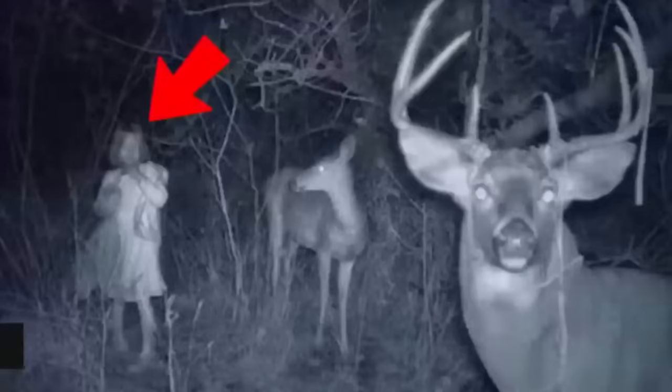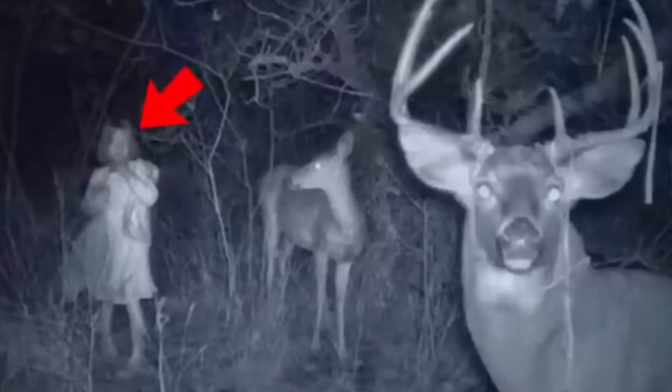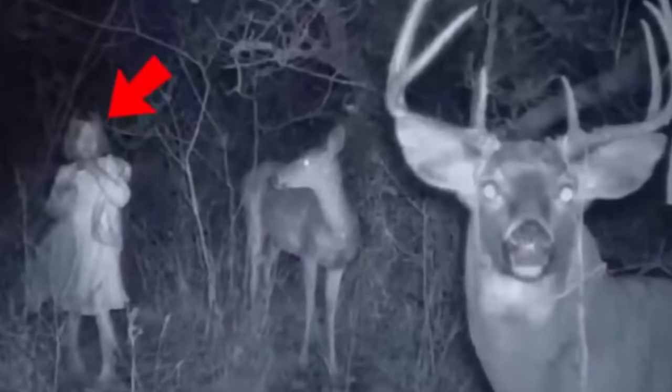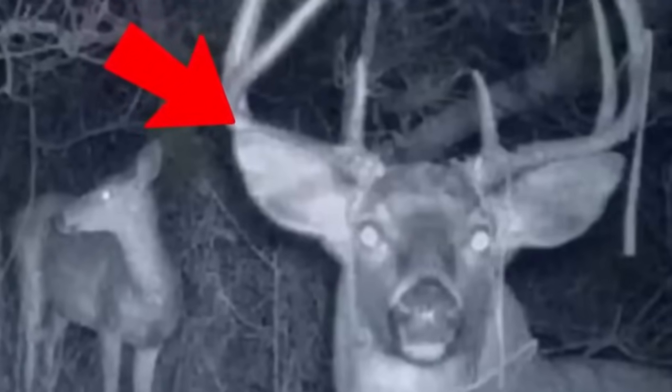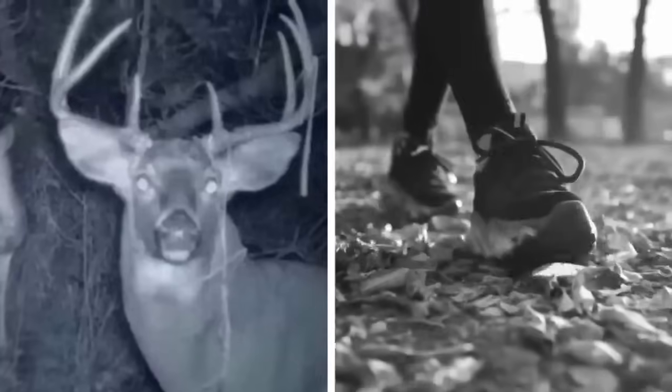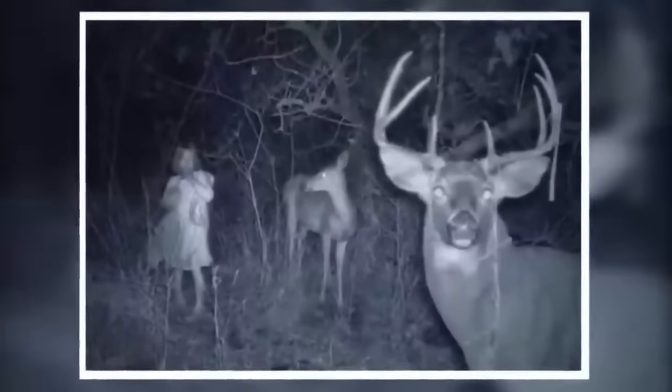A girl and 2 deer. Deep in the jungle unfolds a heart-wrenching scene. Just look at the scared girl standing close to two deer. One deer looks straight into the eyes of the girl with curiosity. It raises the question of what possible secret can these two share? Or maybe the deer are considering the girl to be prey. Meanwhile, the other deer locks eyes with the camera, as if acknowledging its presence, drawing us into the world.